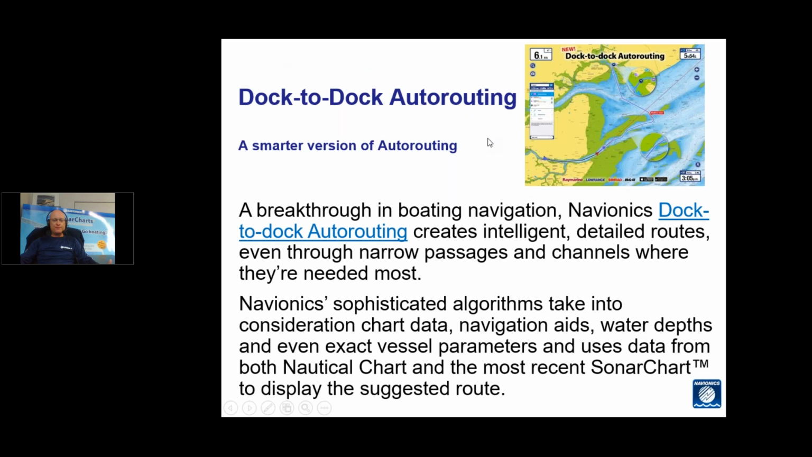Dock-to-Dock Autorouting, that's one of the other big features of Navionics advanced options. It's something we've had for quite a while now on the Navionics boating app. It's been recognised with many awards and nominations for awards, but basically it's a smarter version of auto-routing.